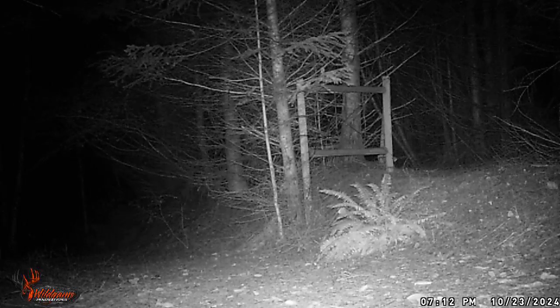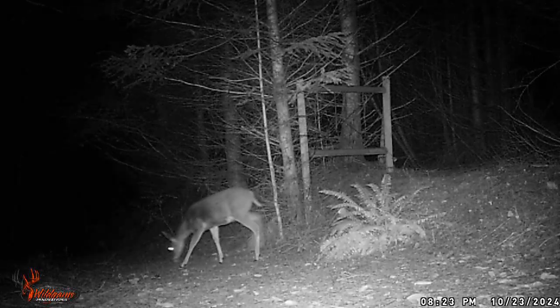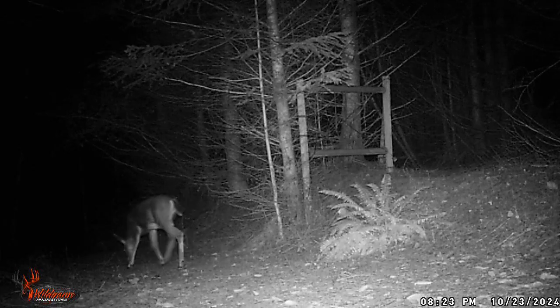Anyways, we'll wait for the next area to pop up in here. There we are. Much littler deer here walking through Forgotten Trail.